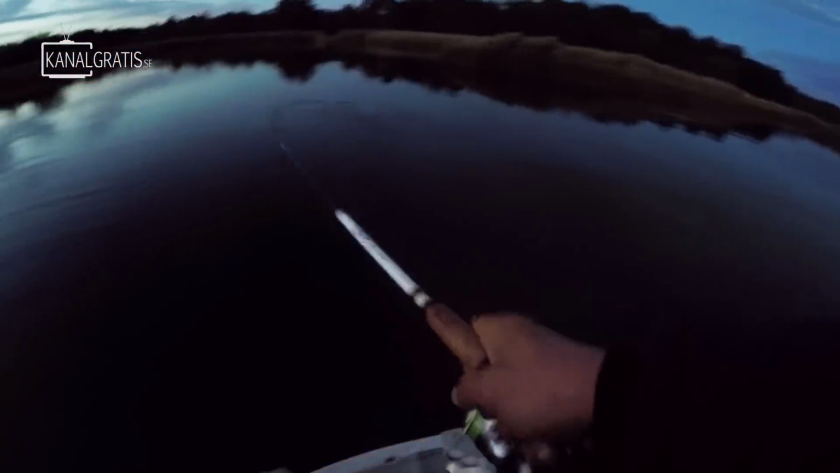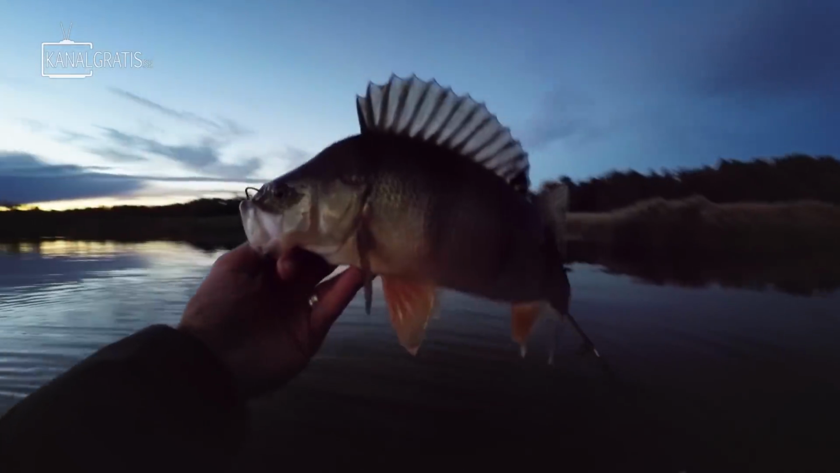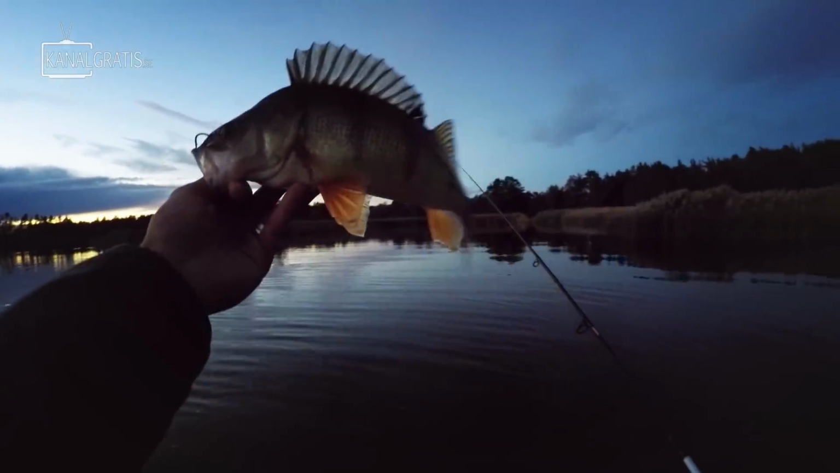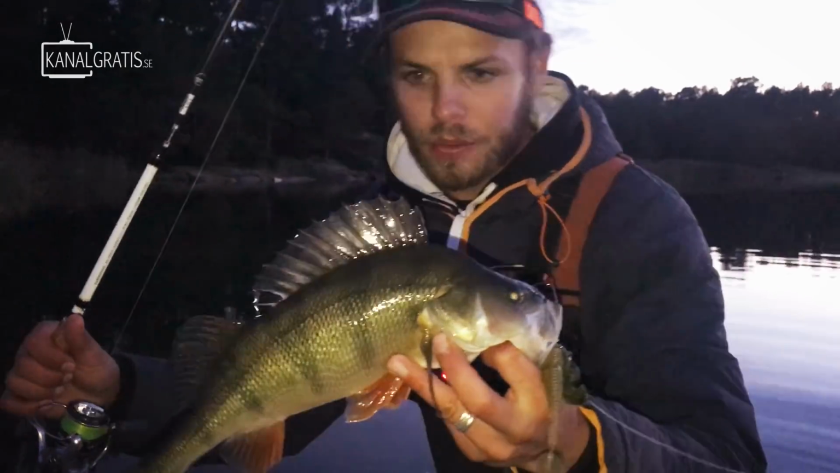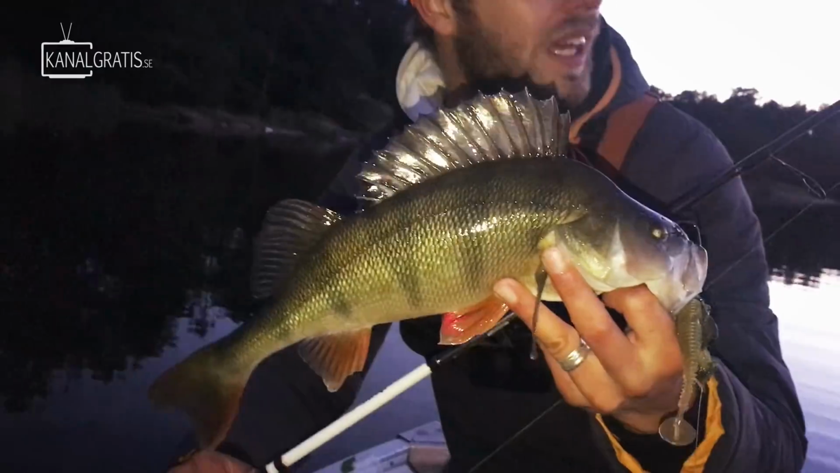Oh, fish on, fish on, fish on. This is a nice perch. Oh man, this feels like a nice perch. Oh yes, oh yes, oh yes. No monster, but I did not expect to catch a perch now. It's almost pitch black soon. Look at that. Can't probably see it very well, but there we have it. Wow guys, look at this. Beautiful, beautiful evening perch.